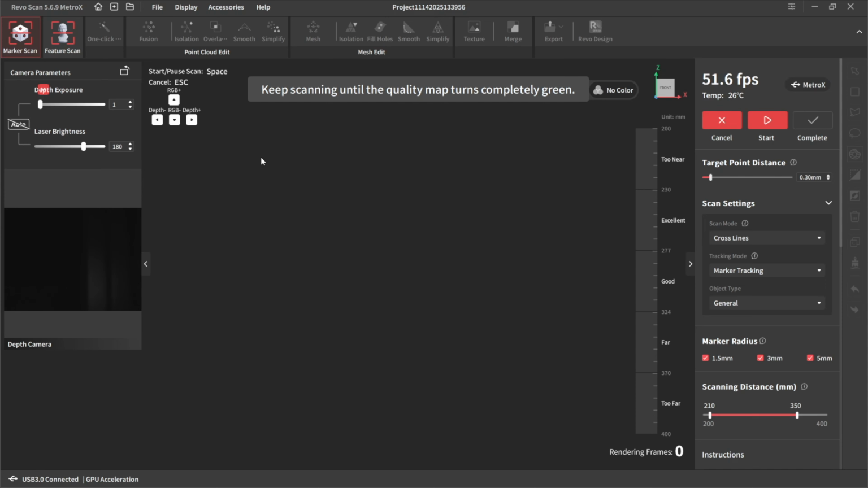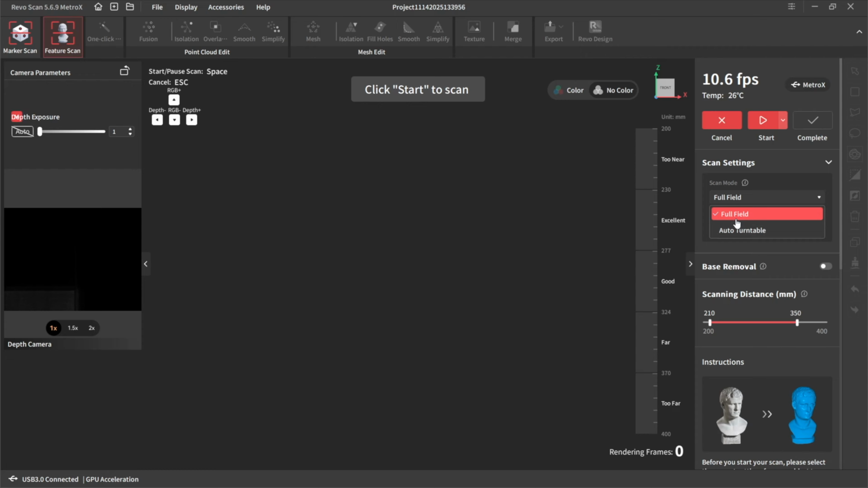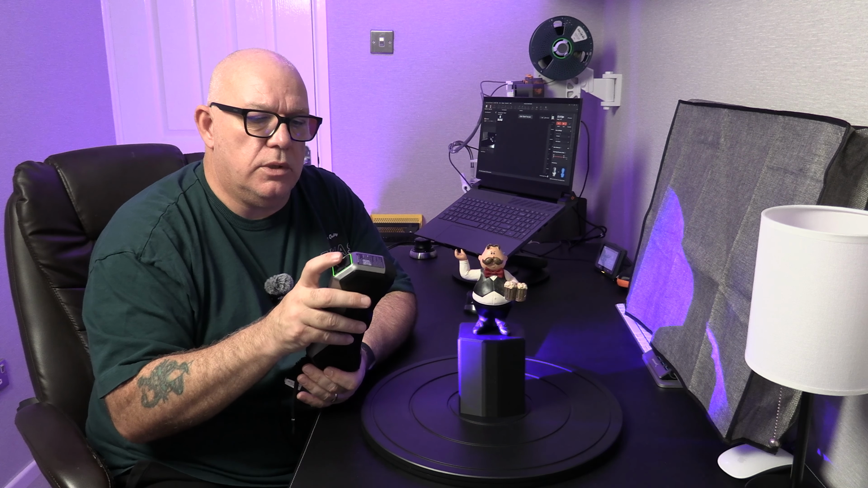The way I'm going to set the scanner up, I'm going to go to Feature Scan. I'm going to make sure that I'm in full field mode. And I'm going to go for Black Object. I'm going to put the camera on automatic. Now, I haven't put any scan spray on this yet. I just want to see just how much we do need it or not.